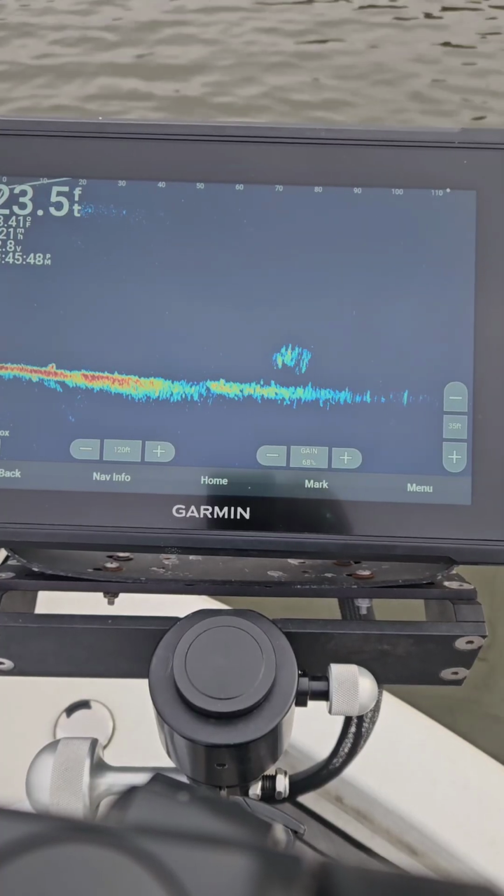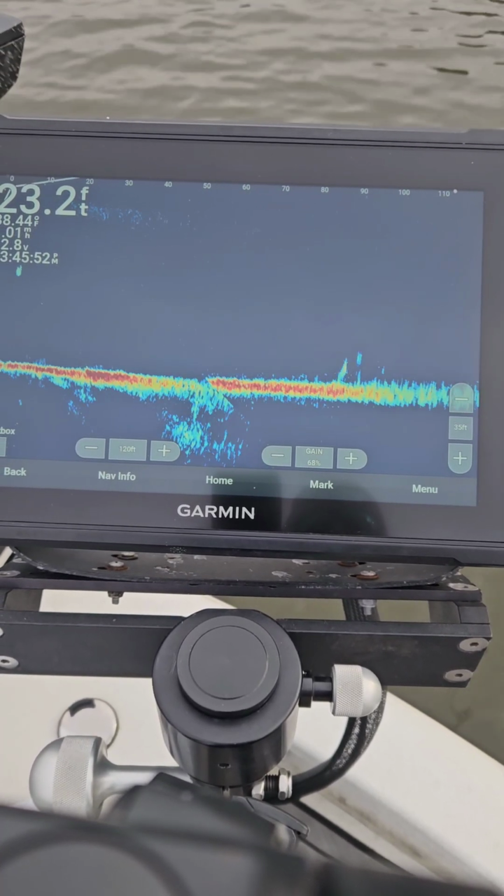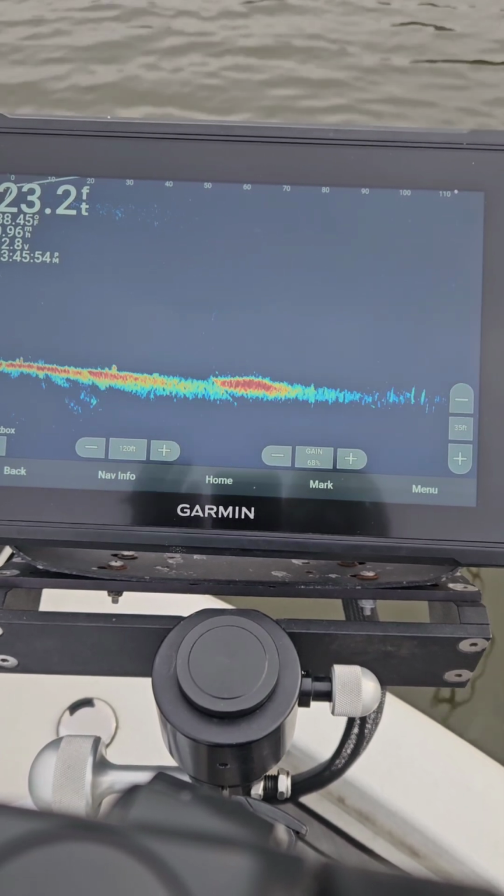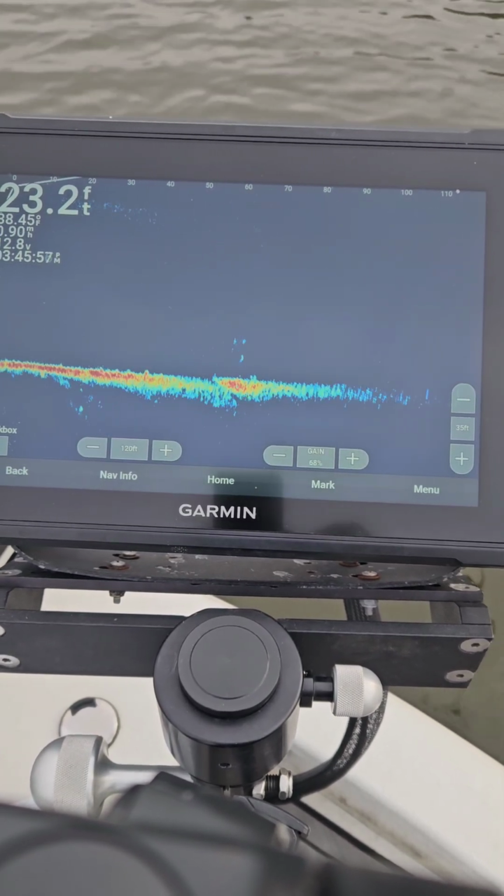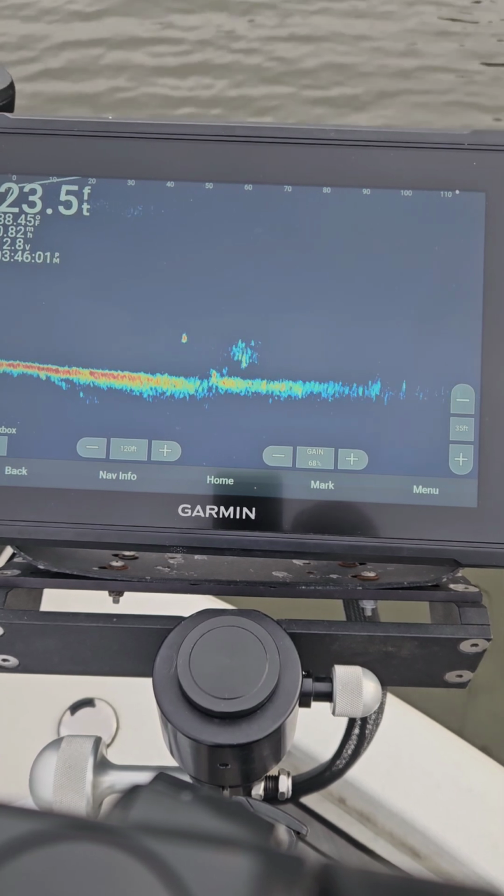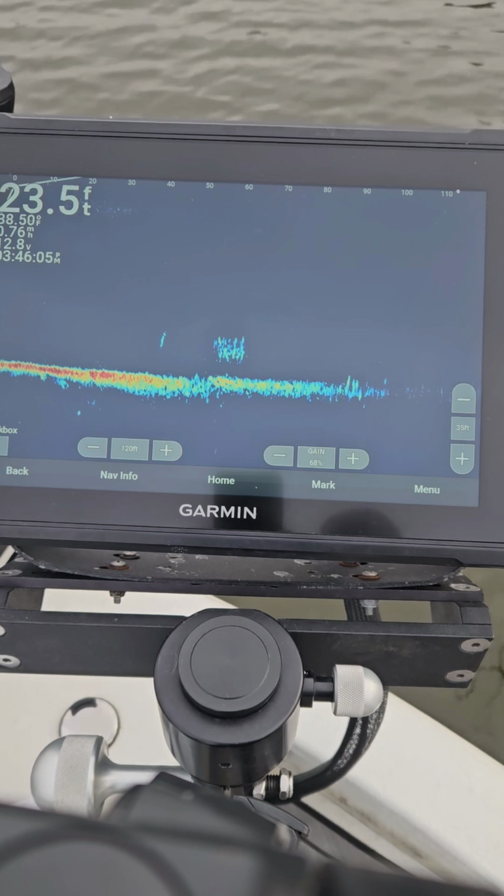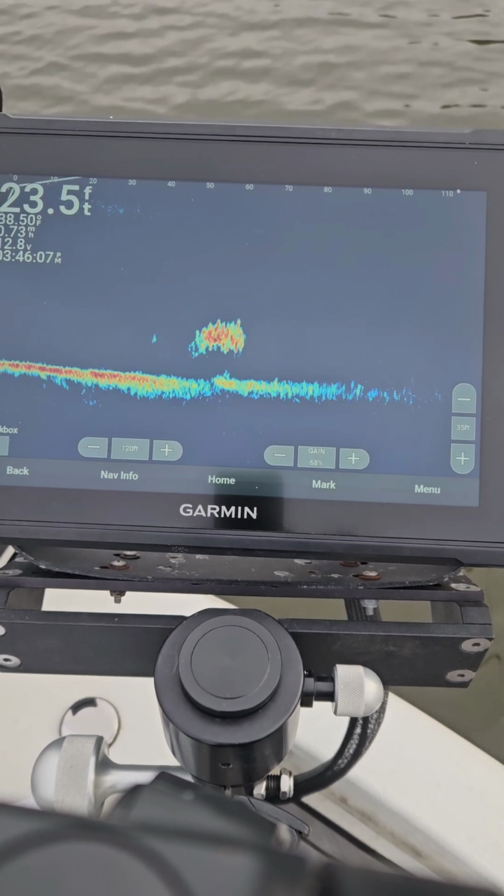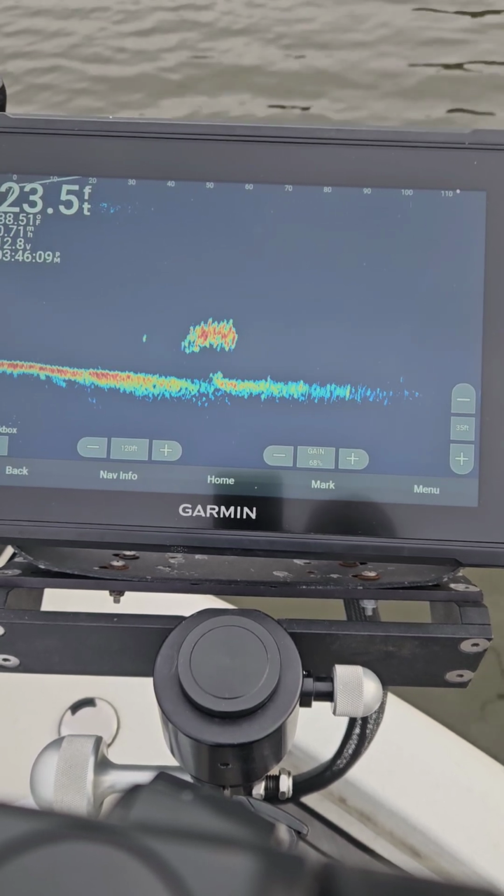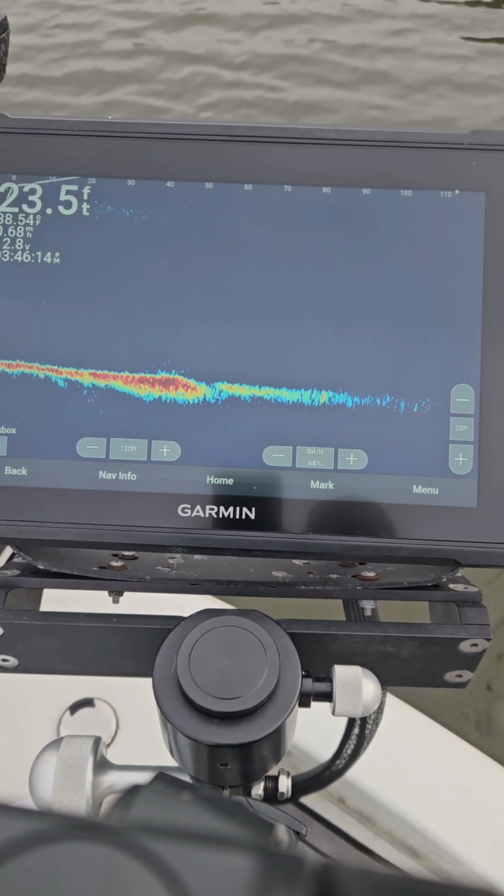Now, there may be some LiveScope haters, and I'm honestly not going to even get into that. To each their own. I use LiveScope because I learn a lot from it. As a guide, and as someone who was a fisherman before I became a guide, I loved LiveScope because of what I can learn from it. Does it help you catch fish? Is it a little bit easier? Sure, but it still doesn't mean the fish are going to bite, and it still doesn't mean that you're going to be able to go out there and just absolutely crack them.